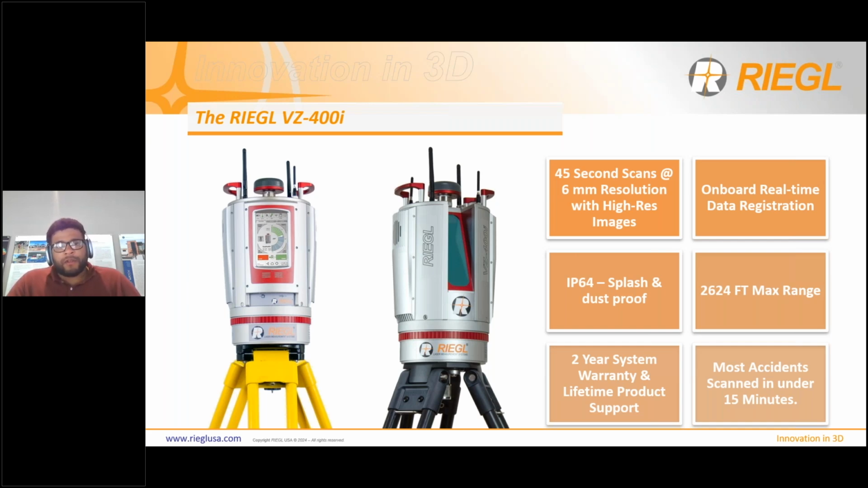So a 6mm resolution scan is going to take 45 seconds to do, but it still collects images at the same time. The scanner still has real-time onboard data registration. Fun fact about RIEGL, any of our TLS sensors that end in an I, so VZ400i, VZ600i, they have that onboard registration feature built into them. As long as it's a TLS sensor, ends with an I.